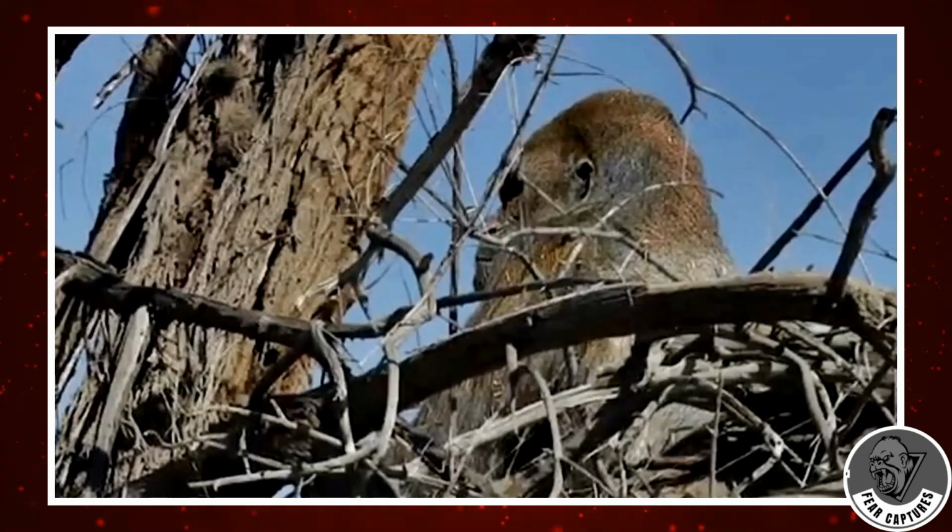For nearly a decade, the ranch cheetah wood ape photo has stirred heated debates in the cryptid community, and honestly, it's easy to see why. The image shows a towering figure that many people have pointed to as proof of Bigfoot's existence. I had never come across this picture before, so I decided to dig a little deeper.